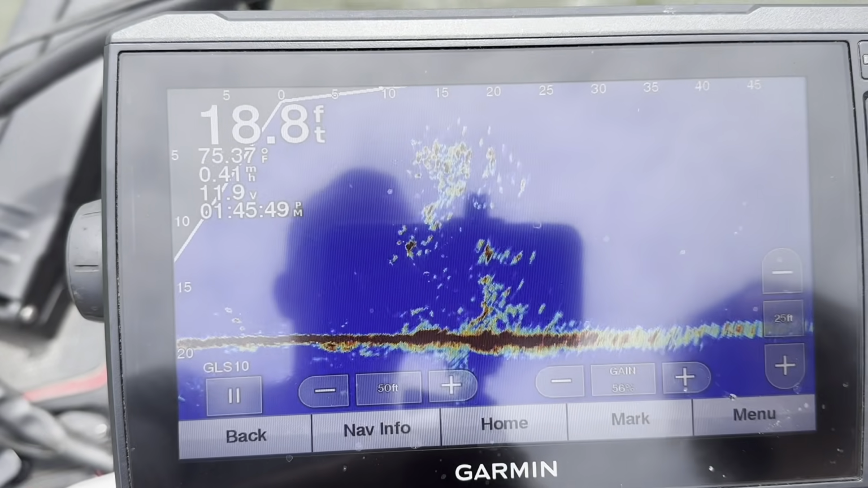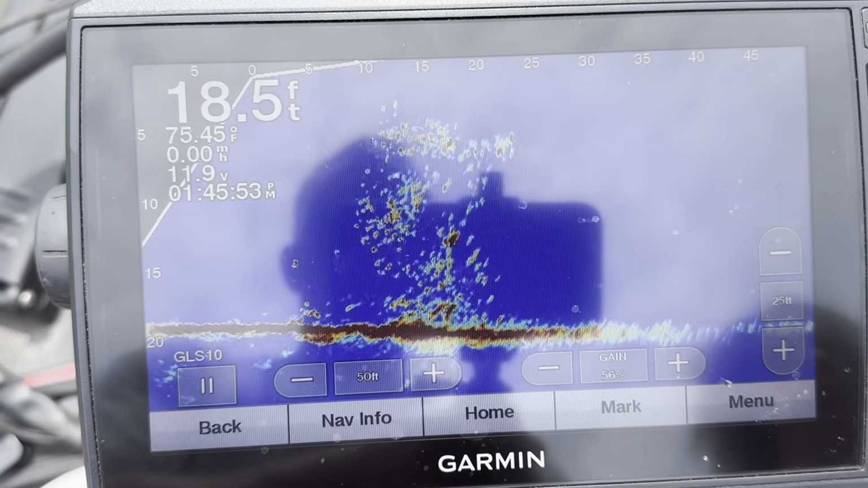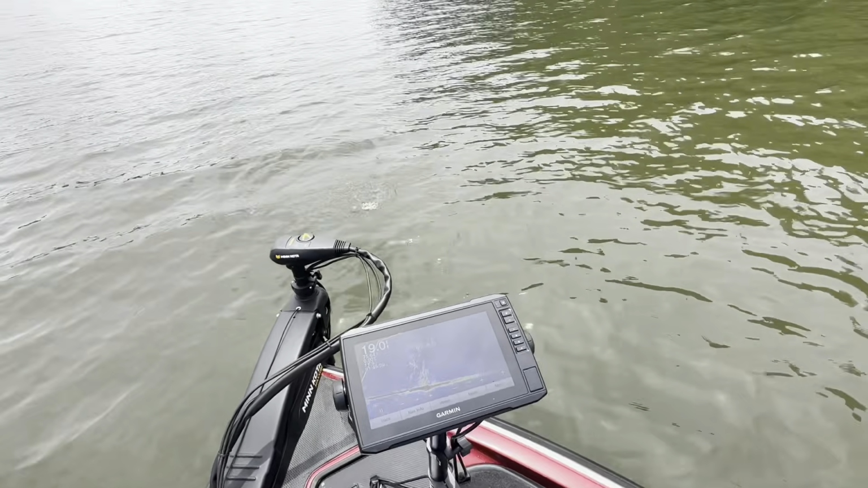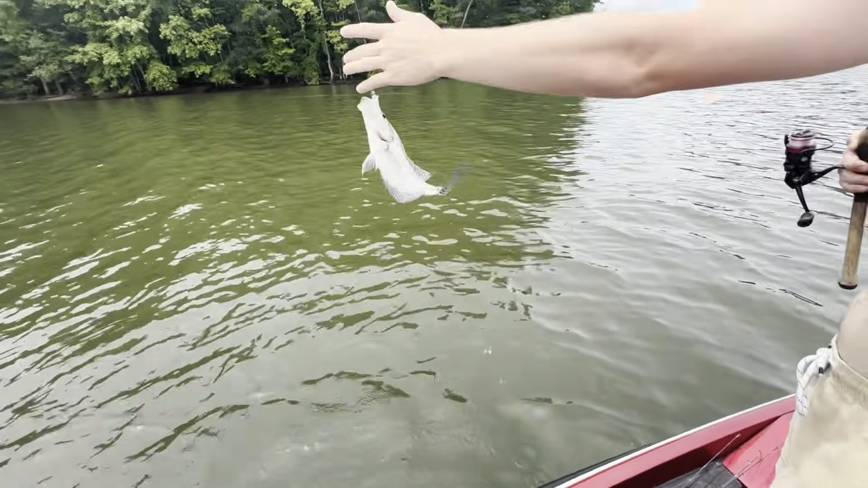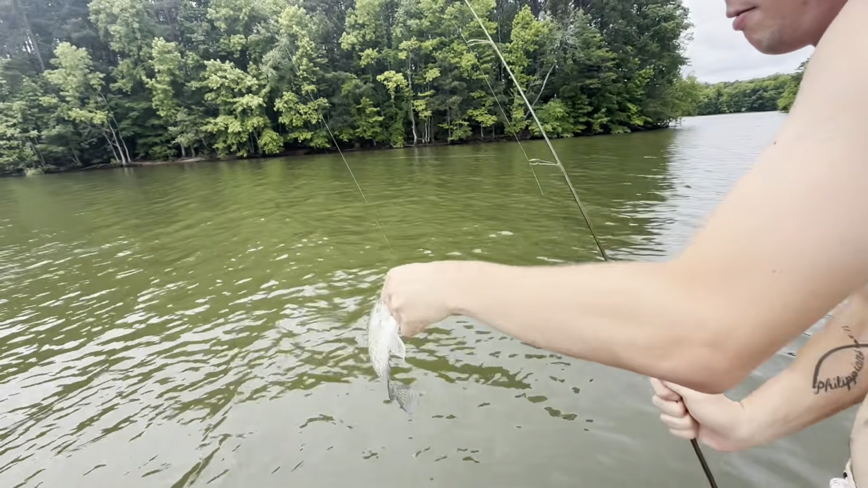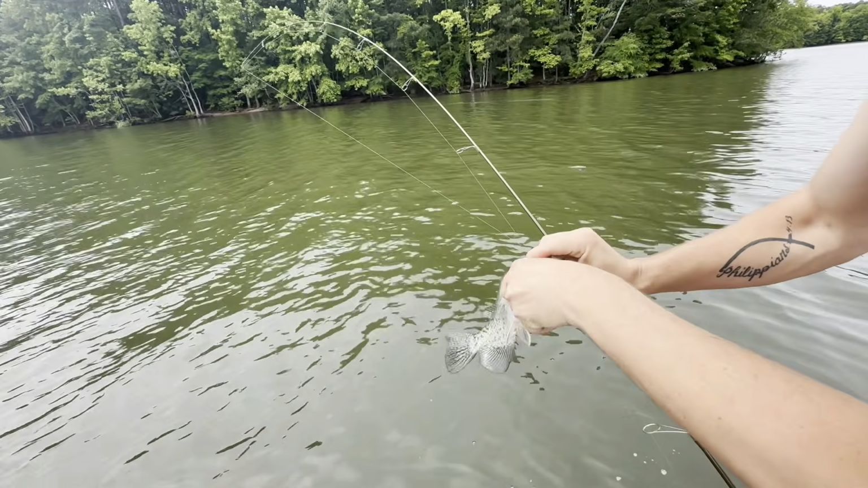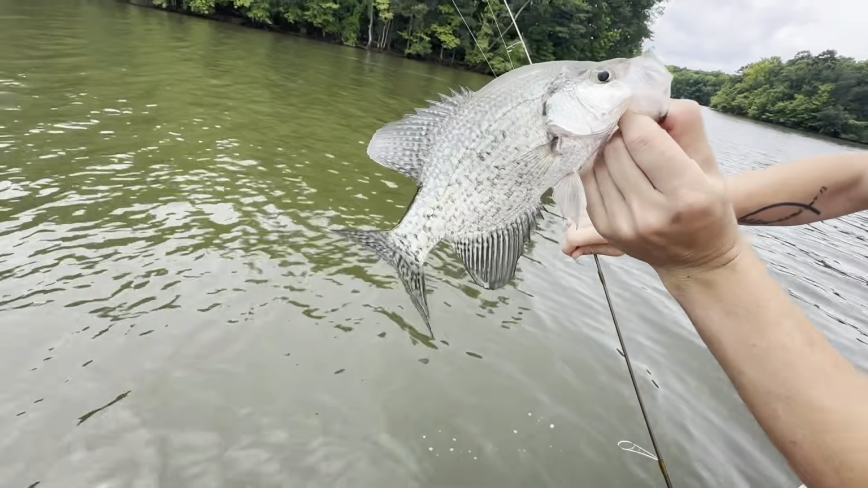I can't catch a single one of them. There comes one. Finally, the boy got one. Good job. Finally, we got one. There you go. Oh, 15 pounds.